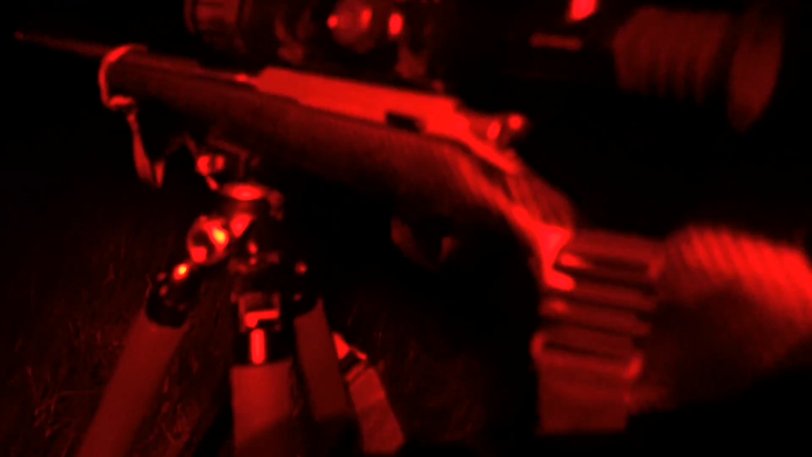The joys of walking around in the dark. You reckon I could have set myself up in a more shitty spot? Probably not, but anyway. Here I am. We'll just have a little bit of a stand here with the OUTBACK. I haven't got a bad view over the flats and up a little bit of a gully that the wind's blowing out of.